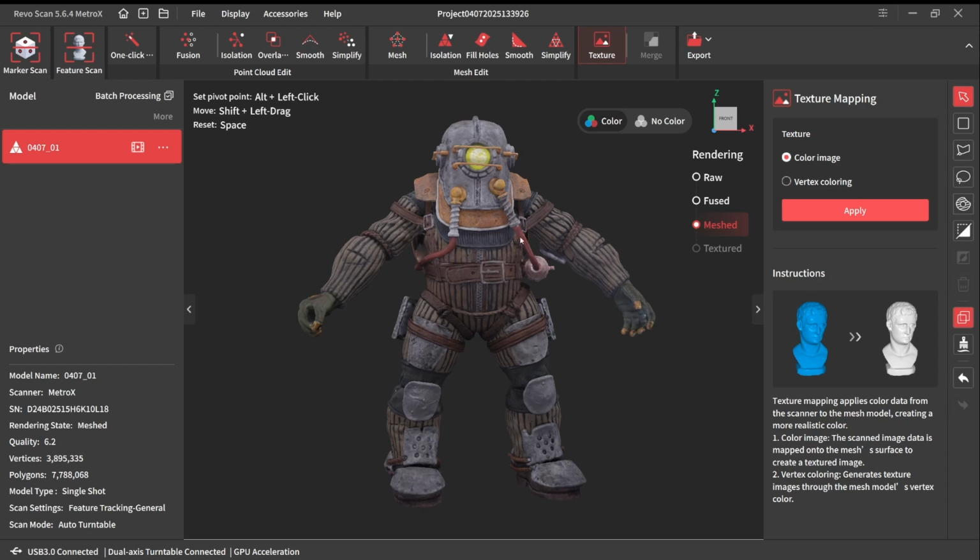I personally am very happy with vertex coloring because there's no shadows or highlights I have to fight with when I'm taking this into separate software down the road. But let's go and do a color image as well and see how it comes out.